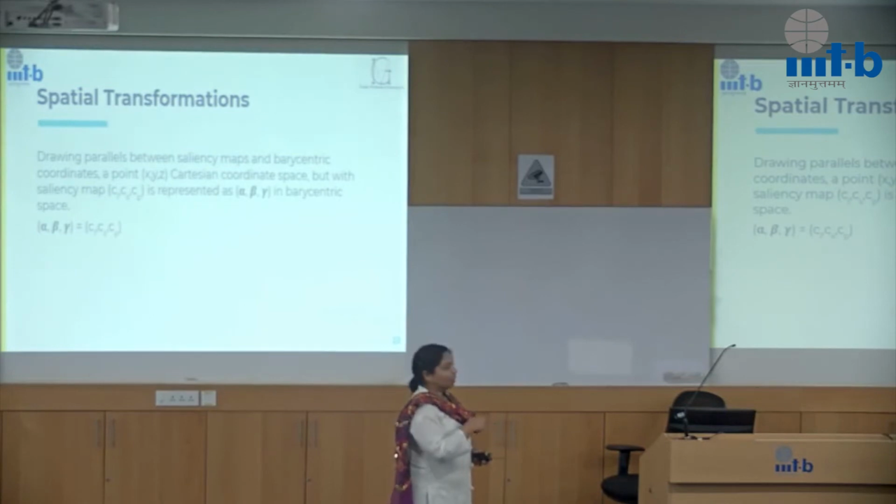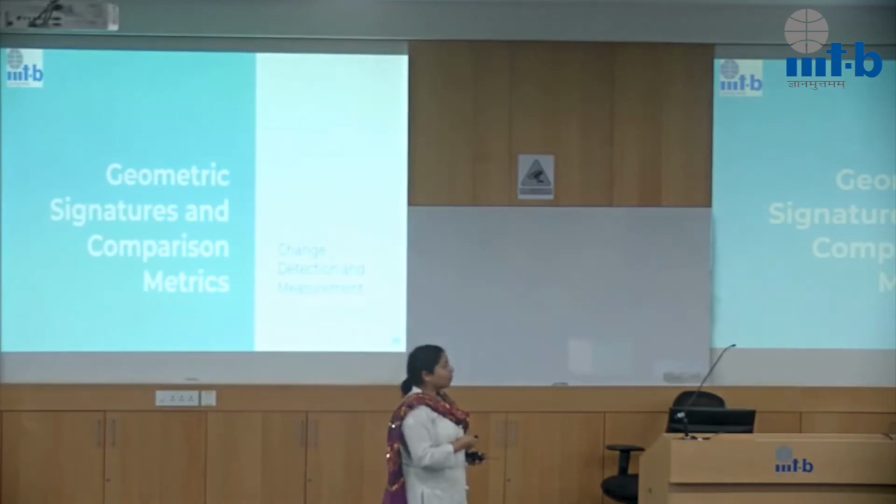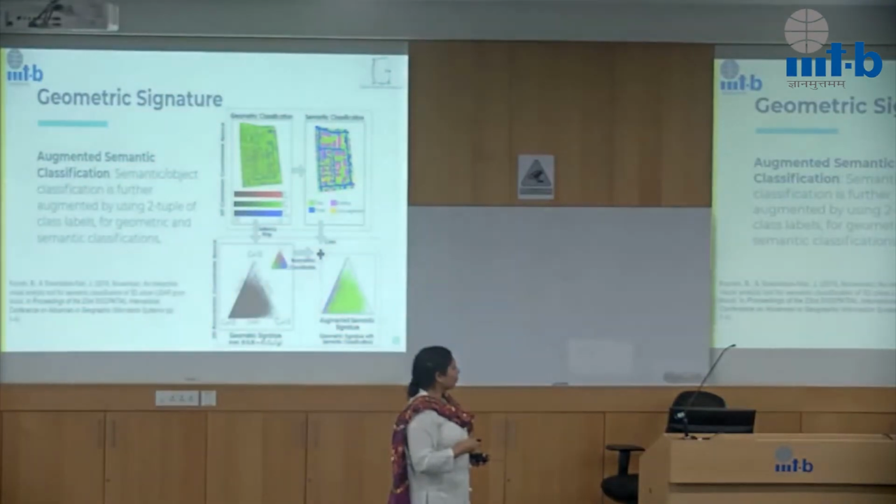So this is how I convert a point in the 3D Cartesian coordinate system to the barycentric coordinate system, and I get the representation. So that is the spatial transformation I do. Once I do this, my original plan was to find comparison of point clouds. So I have to now compare two signatures. So what are the ways in which I do that?